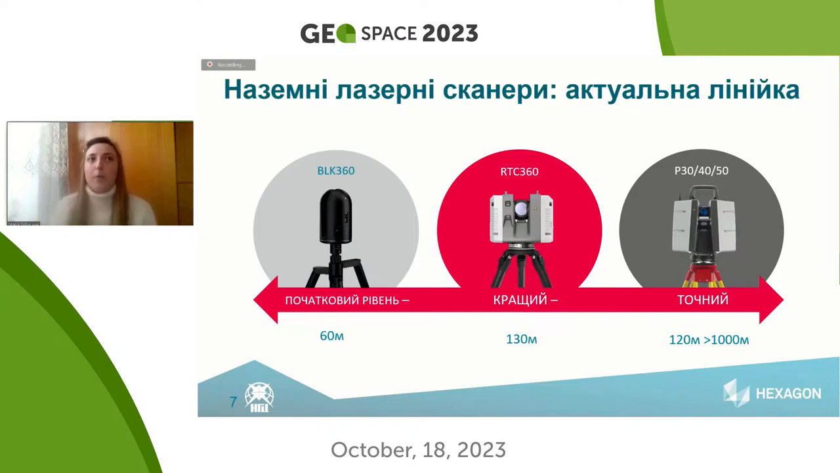If we speak about the instruments which could be used for solving this object, these are land-fixed laser scanners or mobile laser scanners. Speaking about the fixed laser scanners, the first level of such scanning could be done by BLK 360. This is the smallest scanner in the line of these instruments.